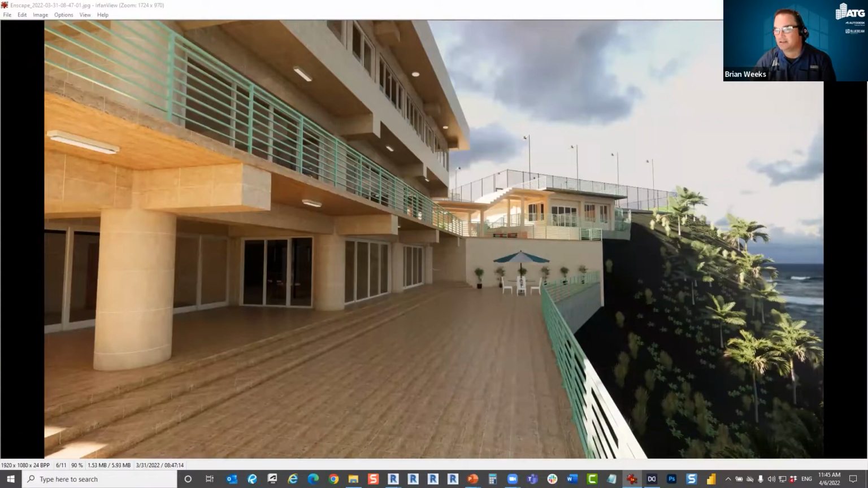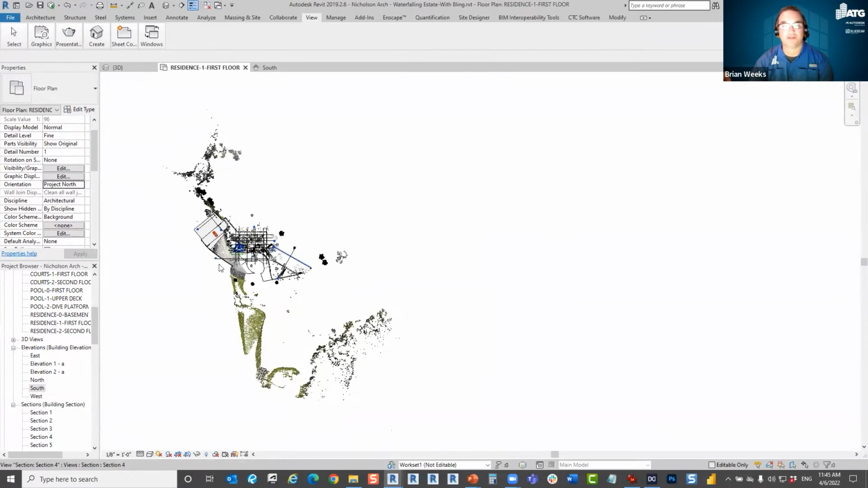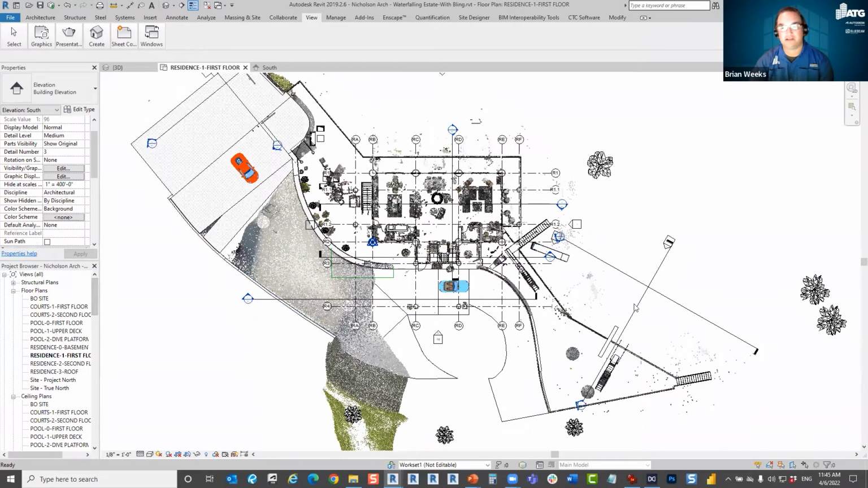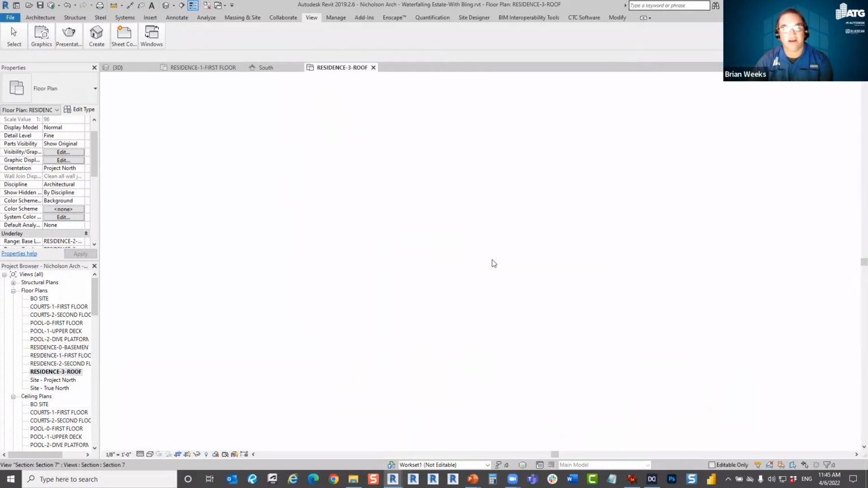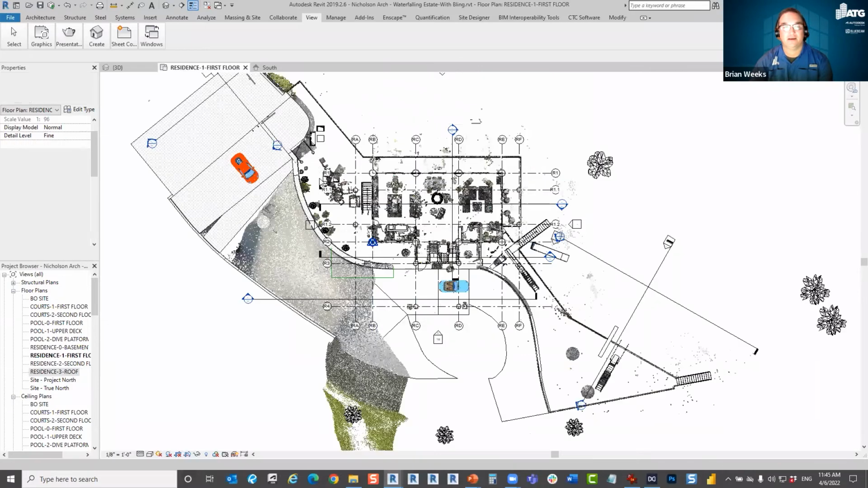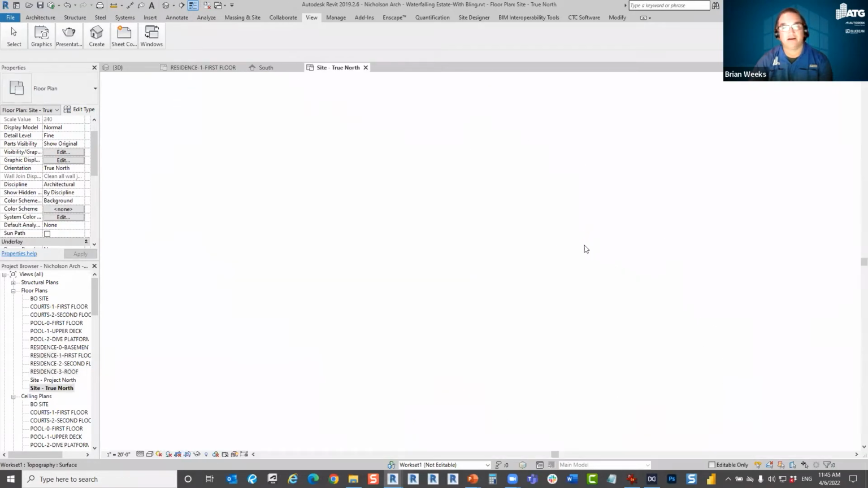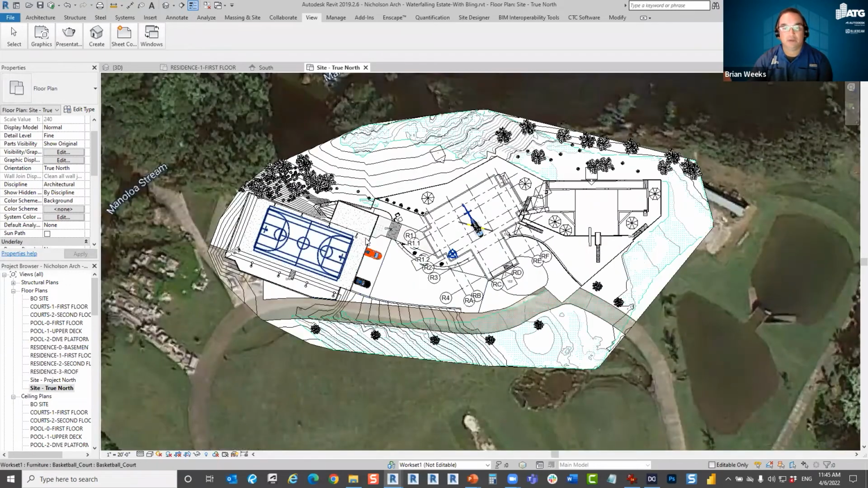Yes, because you're technically still tracing over the scan, but we did have to go through this with this project, because not all of these parts that we separated were perpendicular or parallel to each other. And so when I divided up the project, here, let me get to my site, my overall, we separated these up into 3 different areas.